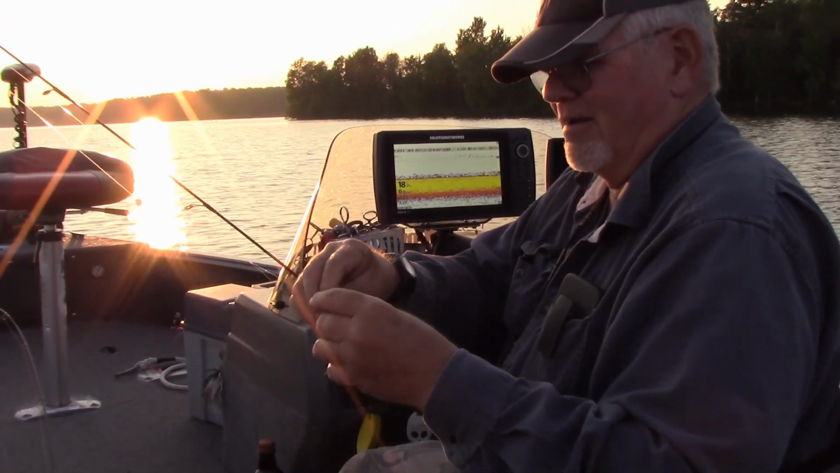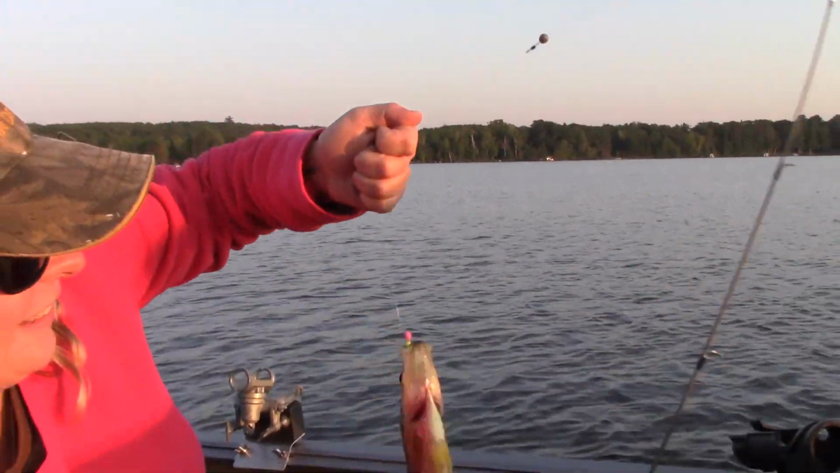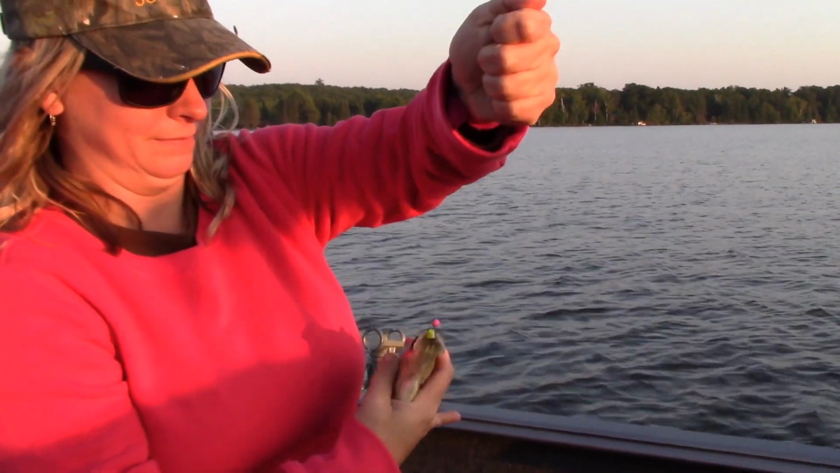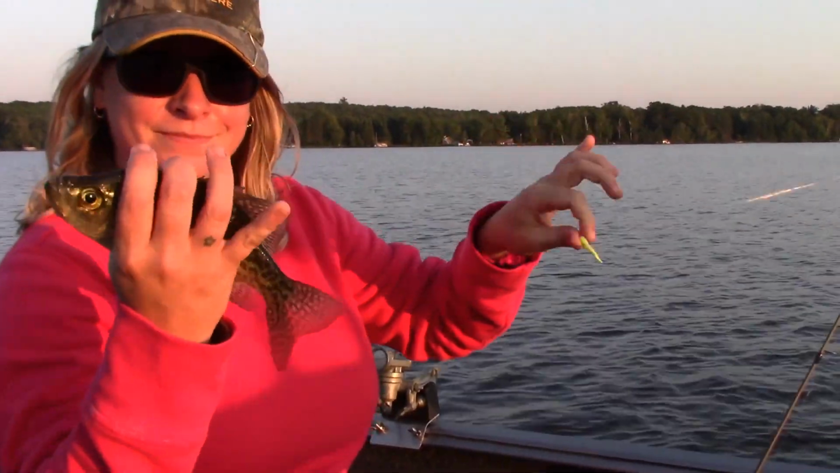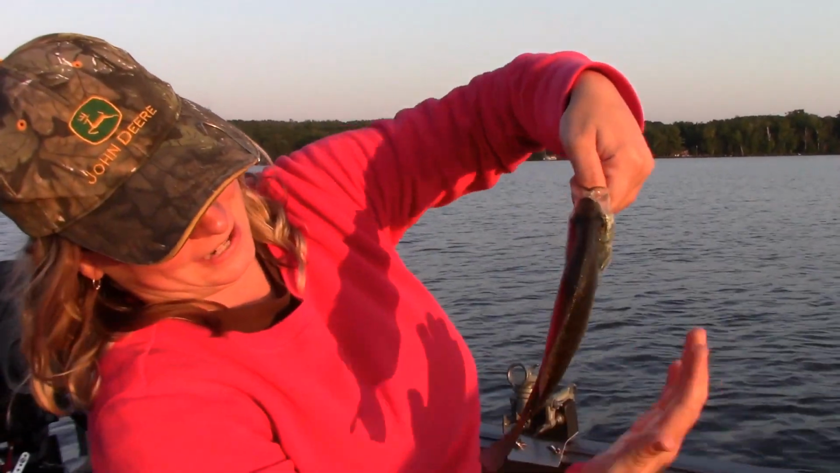I'll definitely be eating crappie tacos for dinner. Yep. We got another one here. Can hardly keep them off. Another here. They are loving this pink jig and Gulp, chartreuse Gulp. Have you ever fished this way before for crappies, with this tight line like I am? Not in open water like this. It's just like ice fishing. It really is.